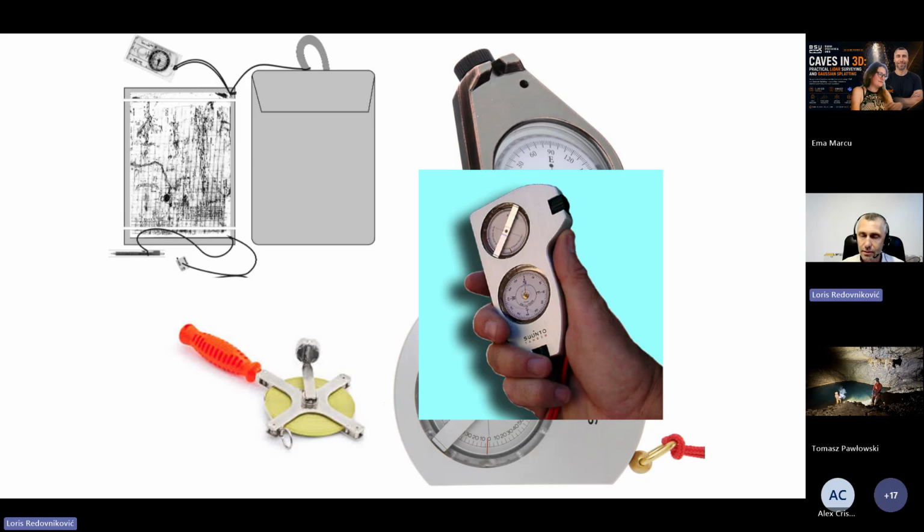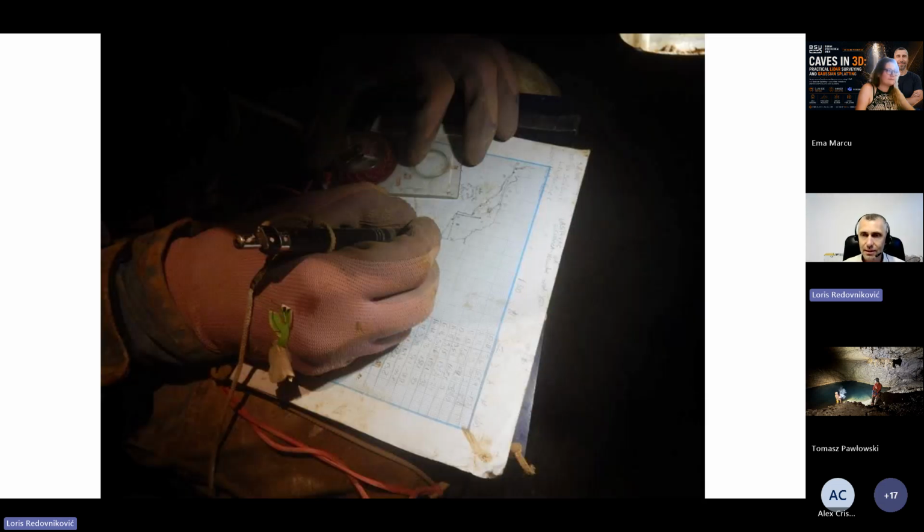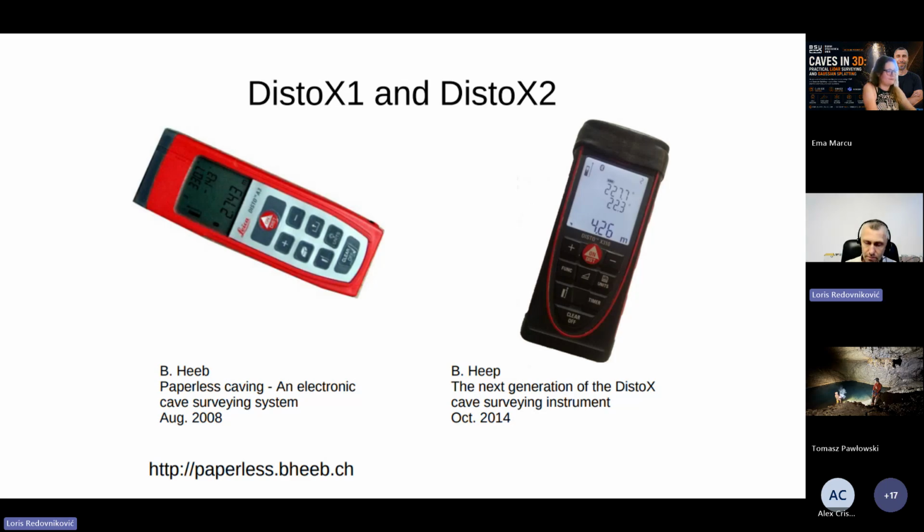After that they used a tandem compass and clino in one device, and usually they used a disto instead of tape, but still this job was very time consuming, and cavers don't like this very important part of exploring caves. So documenting caves is very important, but it's very time consuming and boring, and people don't like to draw caves.